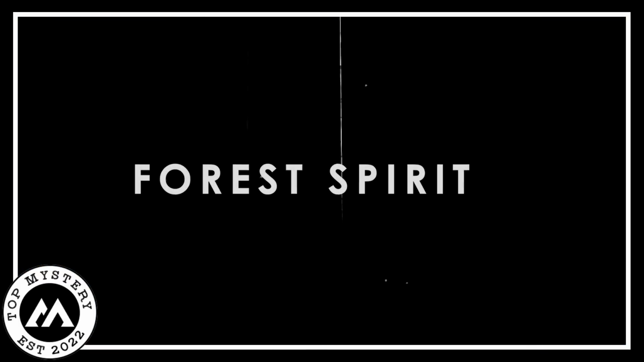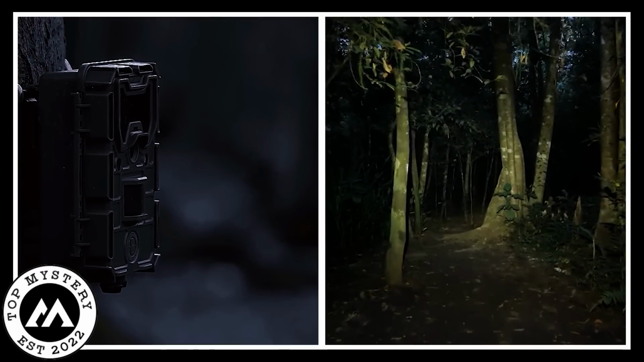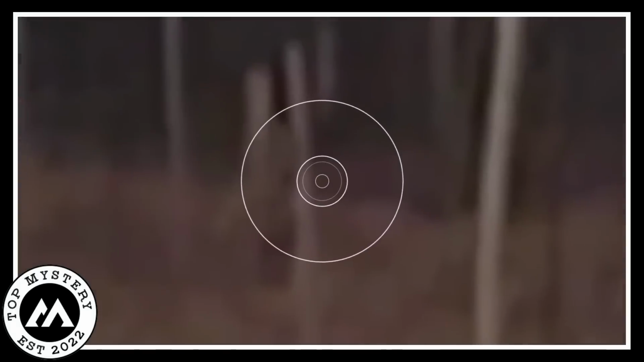Forest Spirit. In a quiet forest, a trail camera spotted a mysterious figure surrounded by glowing light. Researchers are puzzled by the human-like yet strange appearance, speculating it could be a forest spirit, interdimensional traveler, or a trick of light. This captivating footage intrigues people worldwide, sparking curiosity and doubts about the mysteries of the unknown.